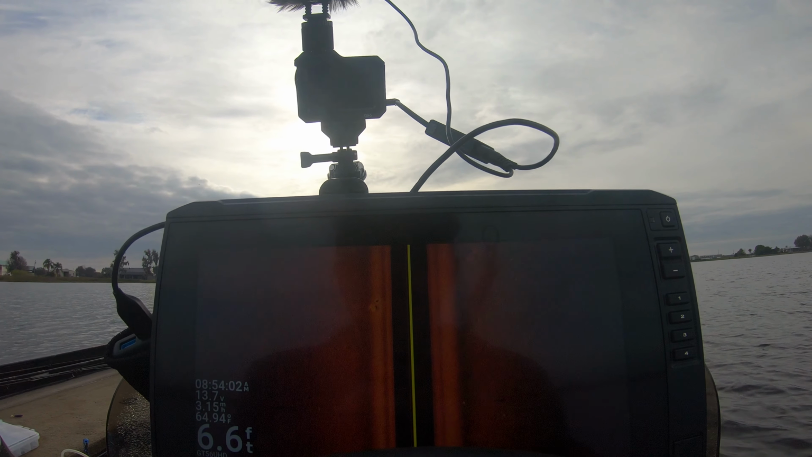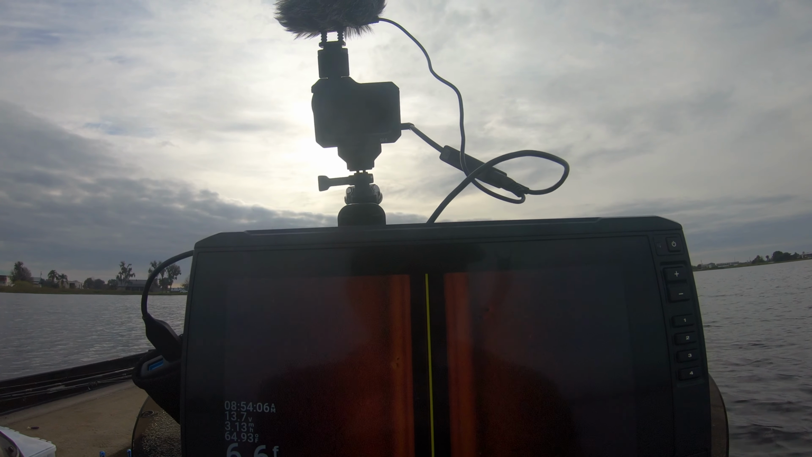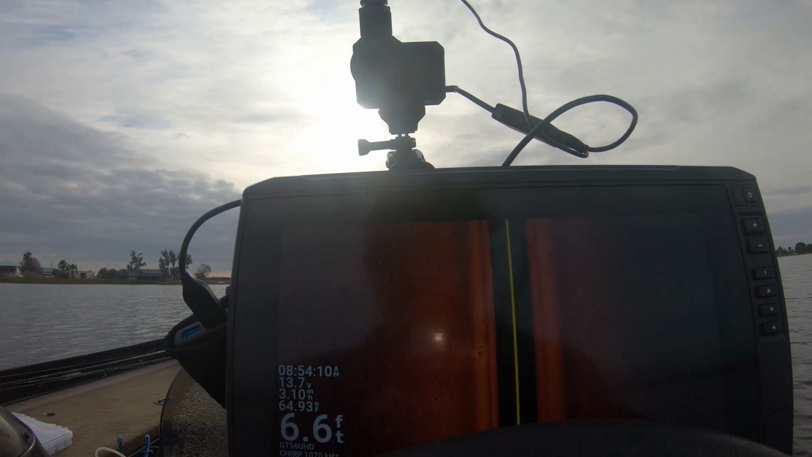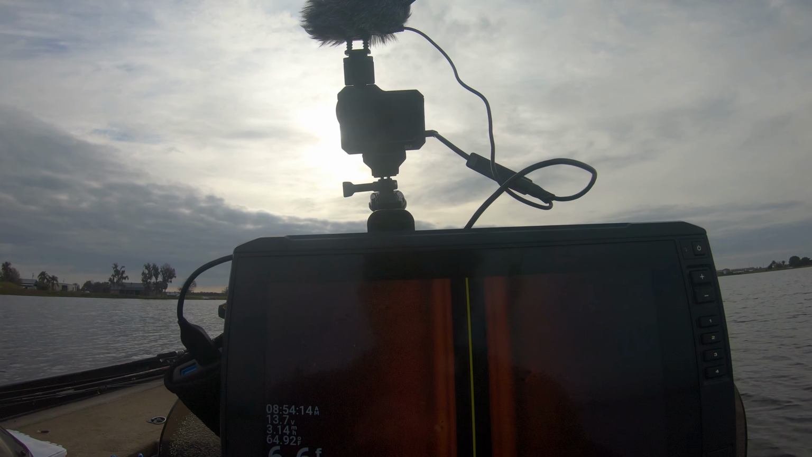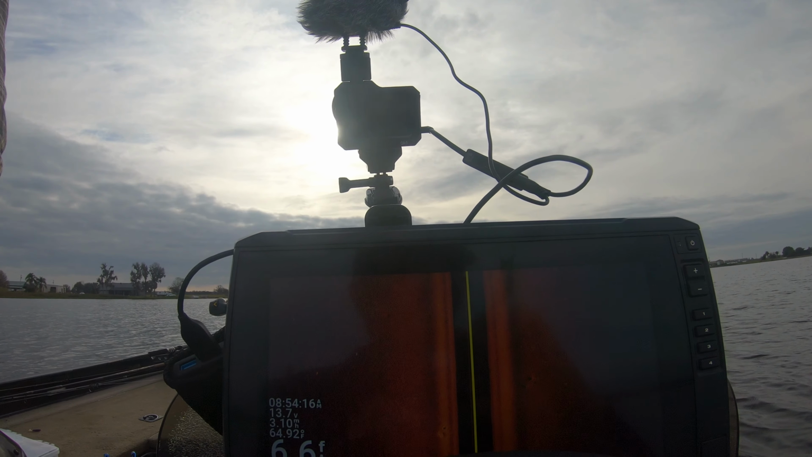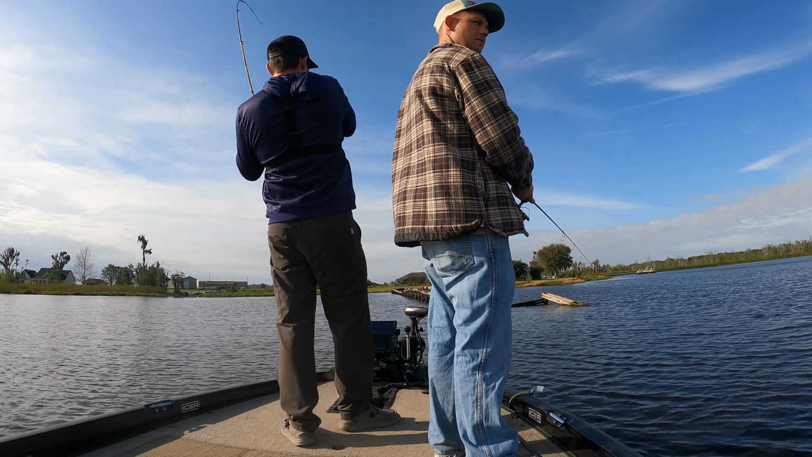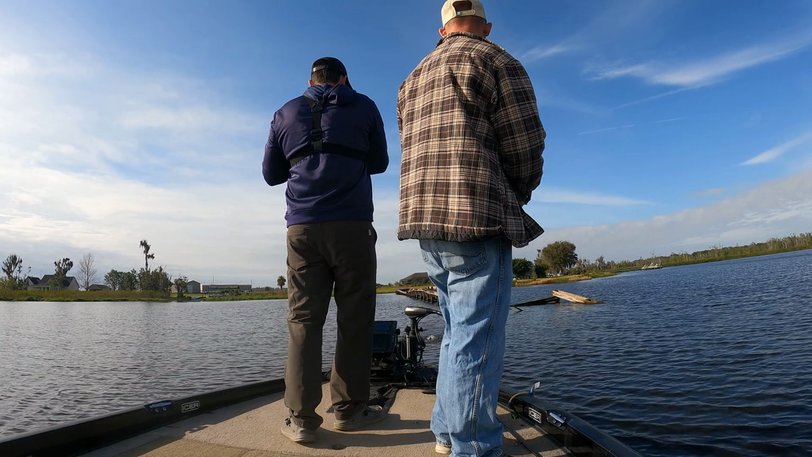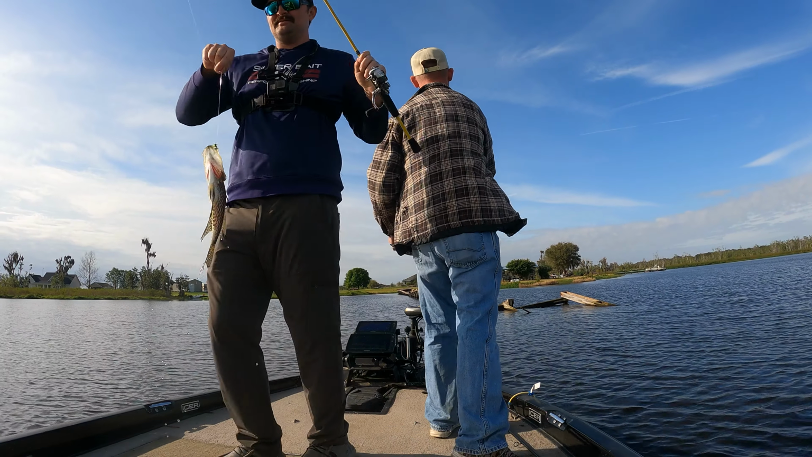So we're about to put the trolling motor in the water, do some live scoping, and probably drift some minnows at the back too to catch whatever I miss up front. So hopefully we can run into some bigger ones now. Little bigger fish too, ain't it? Yeah. Oh yeah, that's a good decent one.